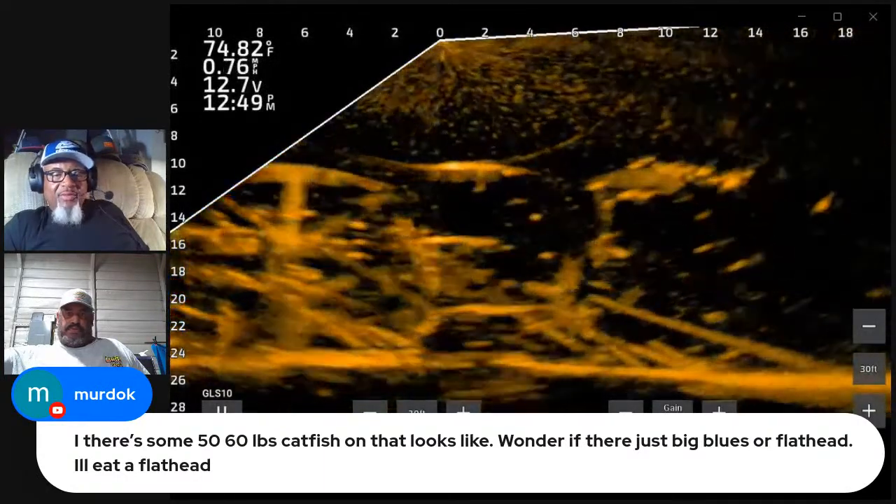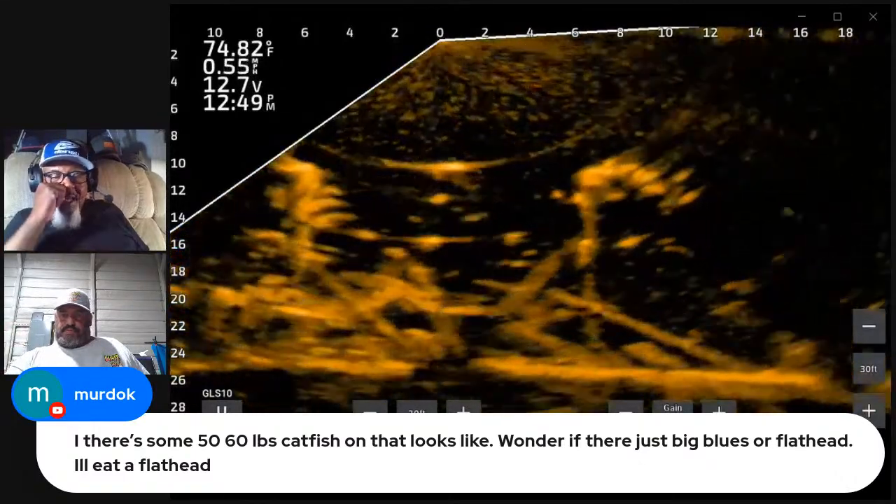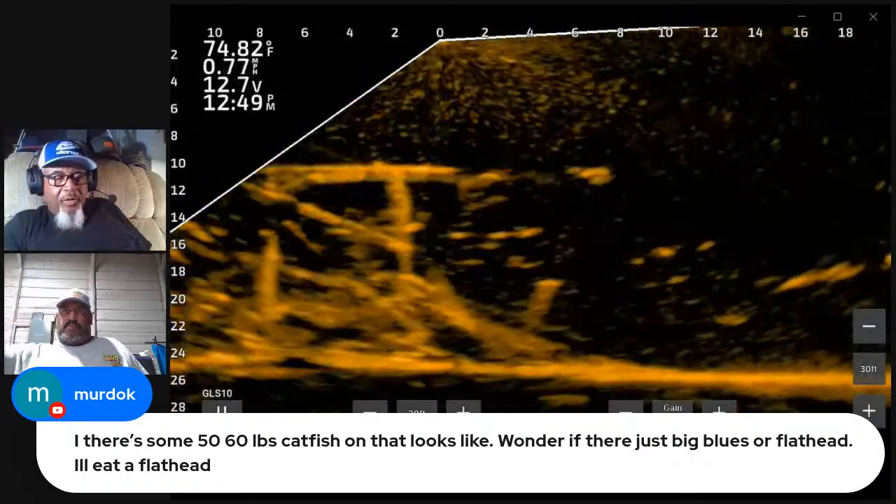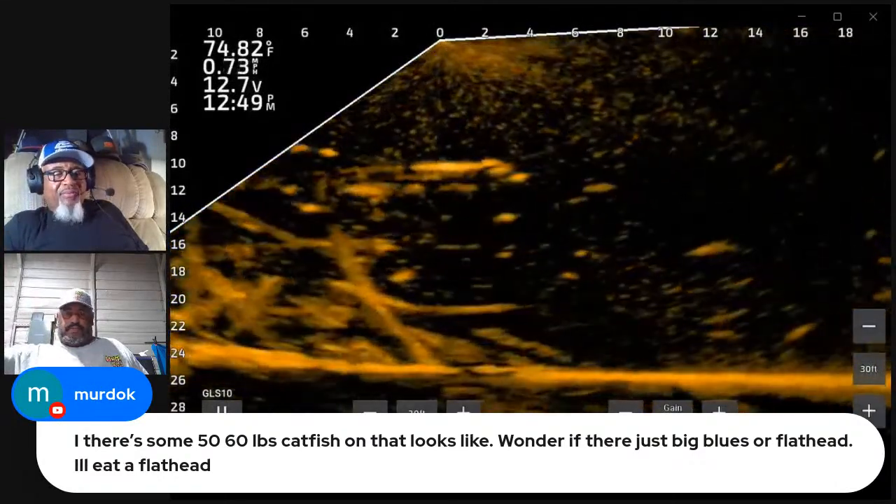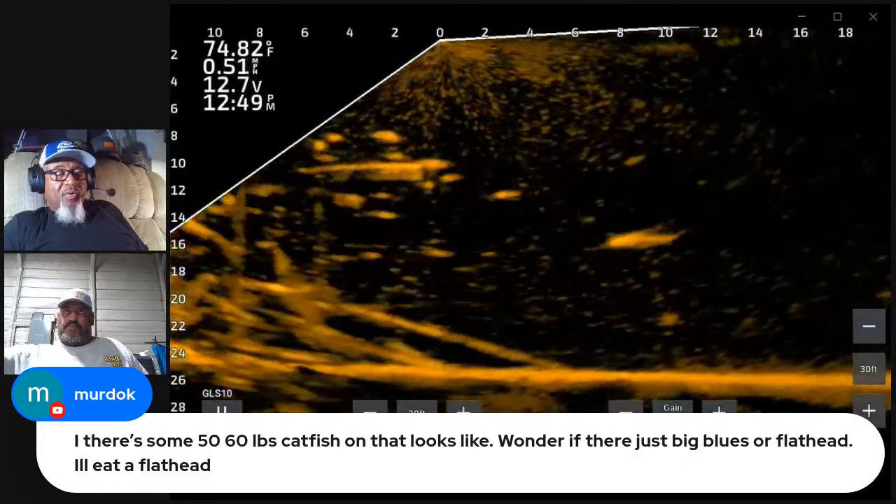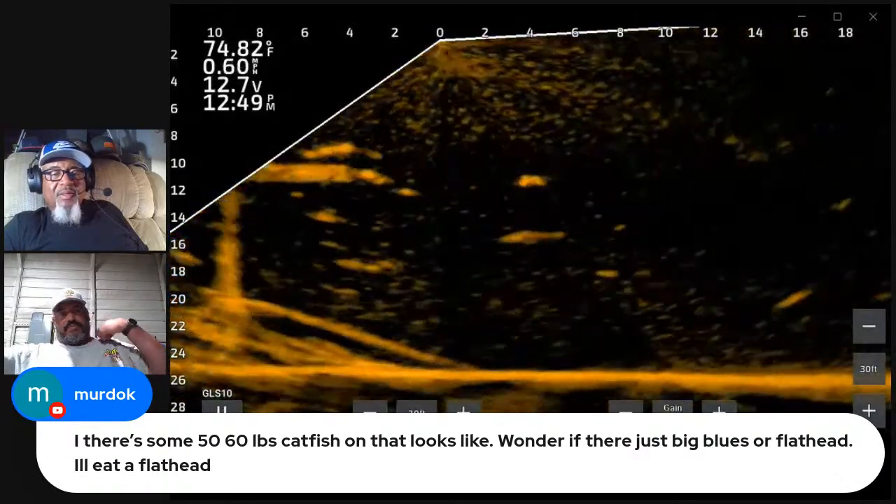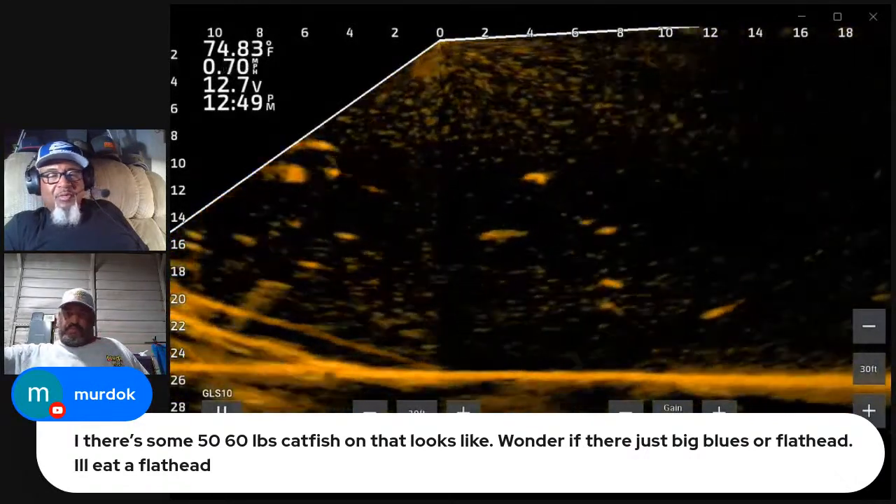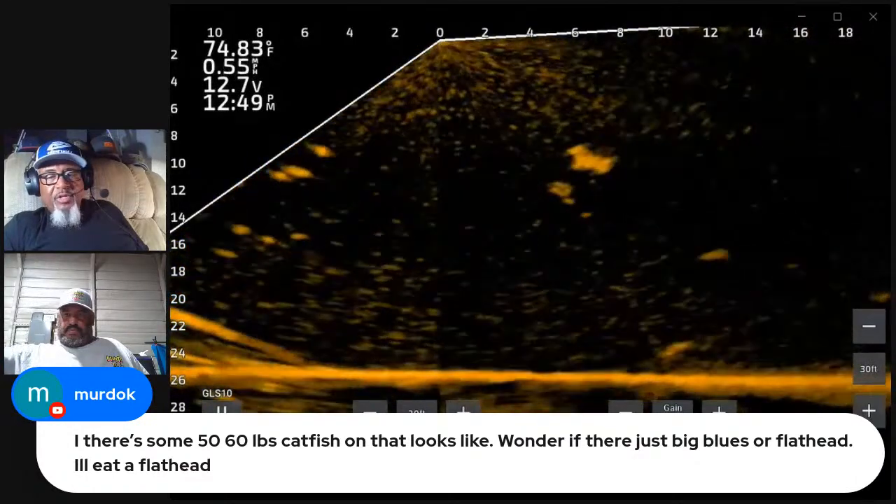But y'all may see a video coming of me sniping some big catfish. And I know it'll work. But I will tell you, the big catfish are more spooky than any crappie you'd ever come up against. Those big catfish are very spooky, with the live scope and the pressure of the boat.